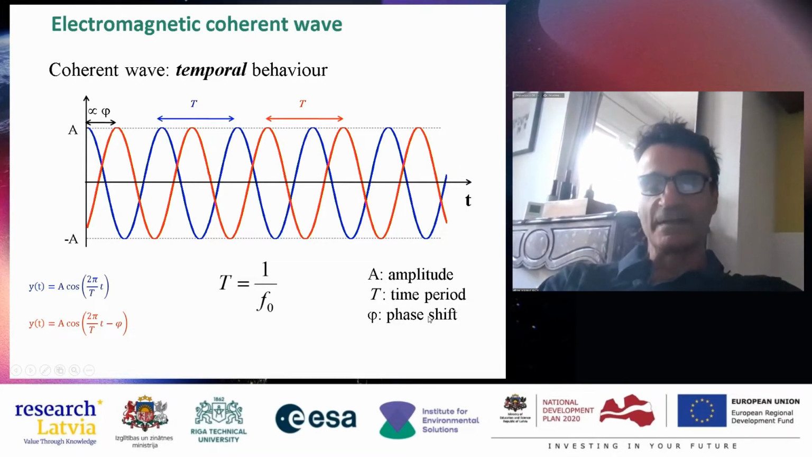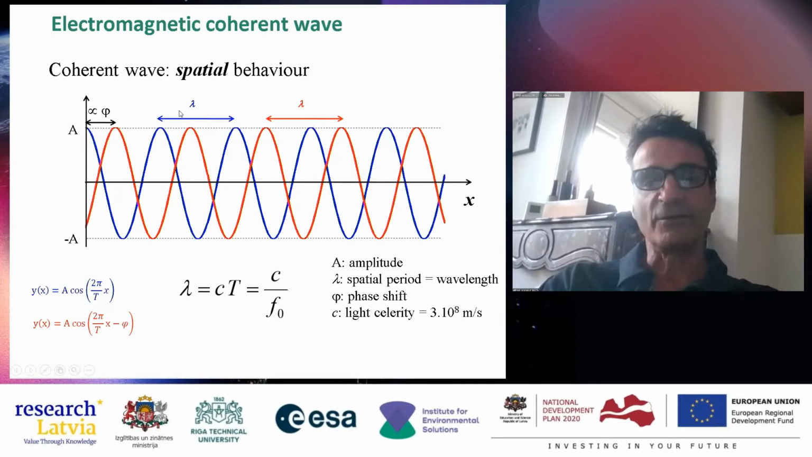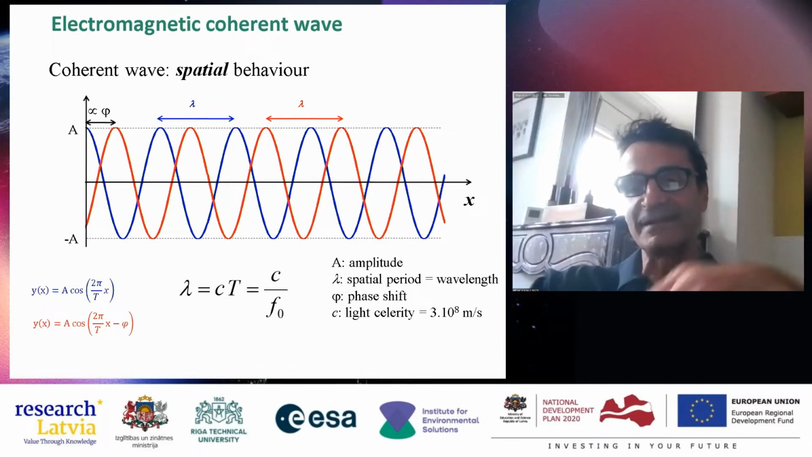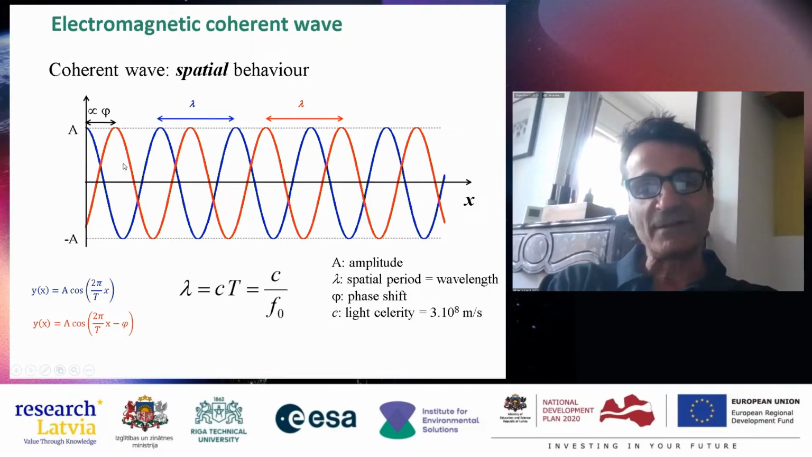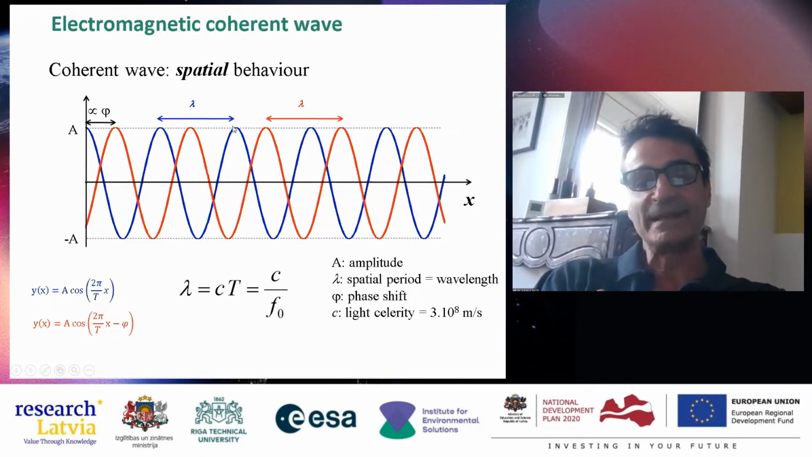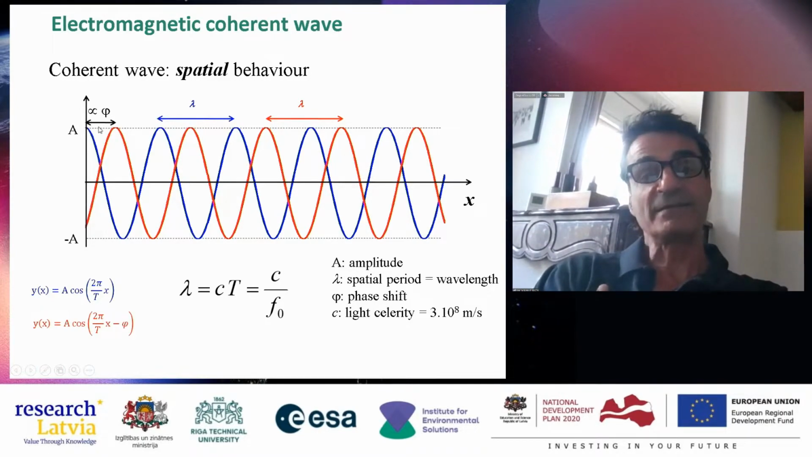So this is when you fix a point and you look at its evolution during the time. When you do the same, if I take a picture of my wave at a given time, you will have the same, but now you will see the evolution in function of a spatial direction. And so you will see exactly a period, which is called the wavelength, and an amplitude, which is the same, and maybe a phase.